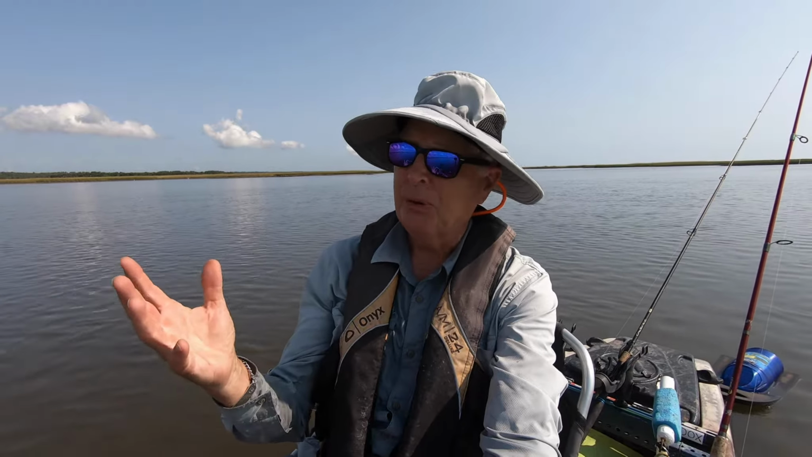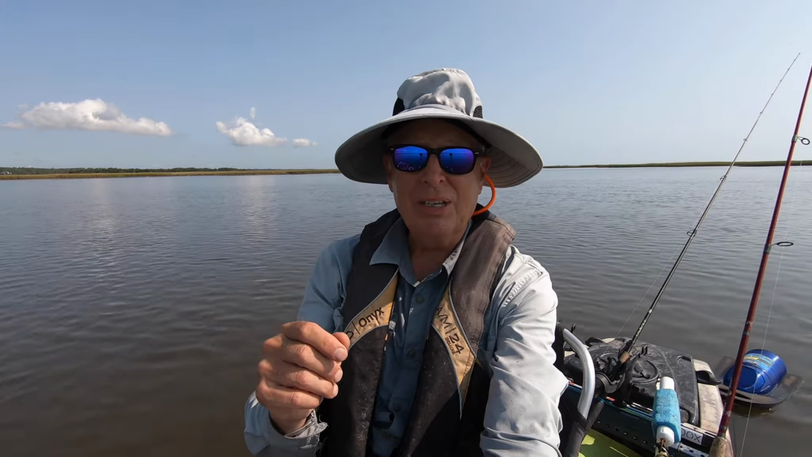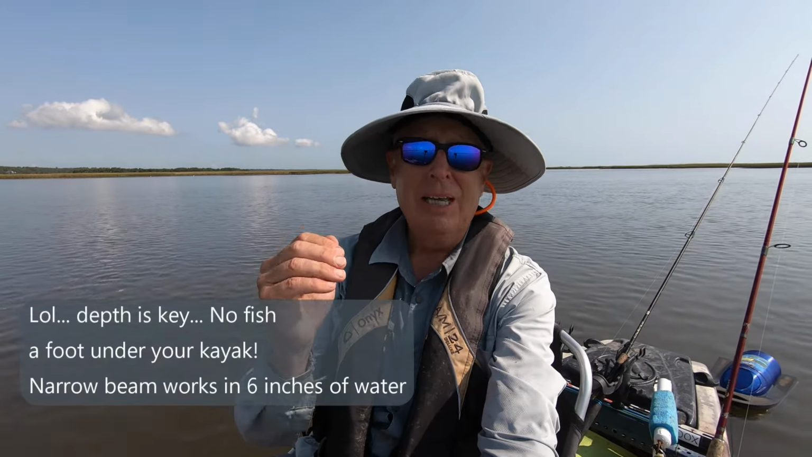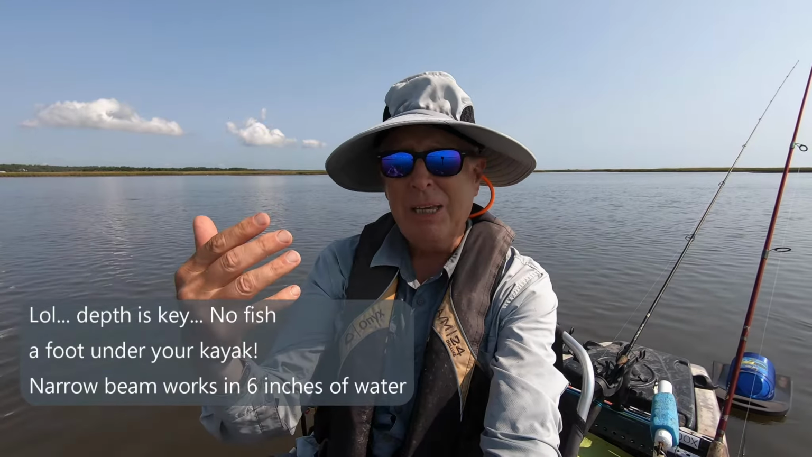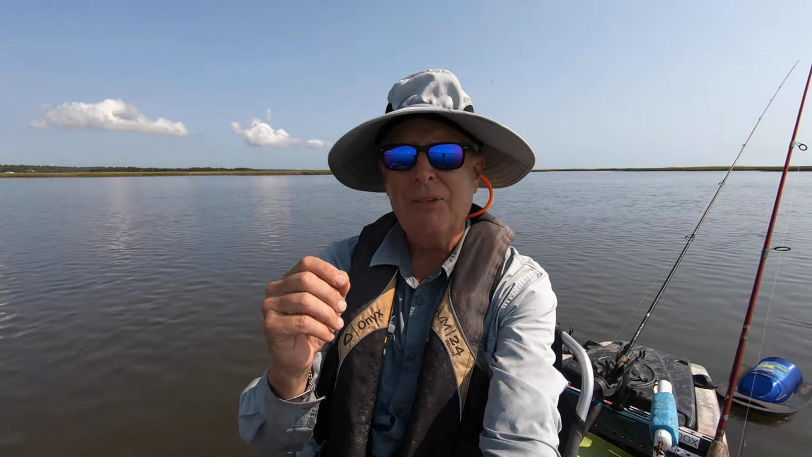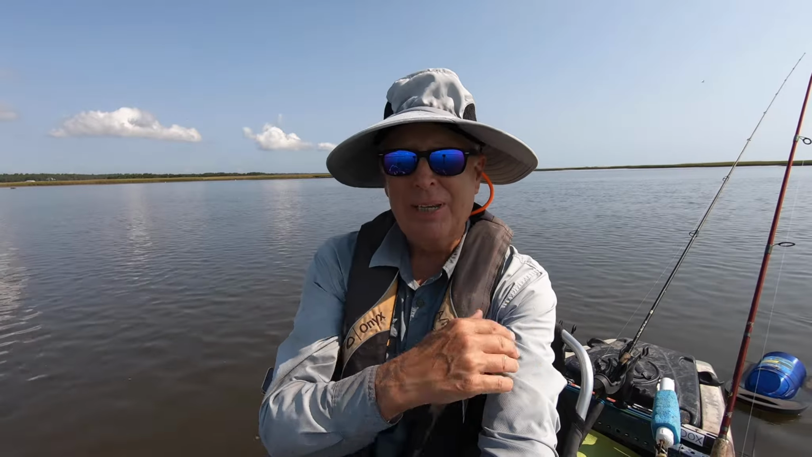But inshore, Deeper will automatically switch to the narrow beam width, because what's interesting is the depth of the water and being able to find those shallow channels. The channel could be 3 feet, 4 feet deep, and I need to know where that drop-off is, where the channel is, because that's the pathway the redfish are going to follow.